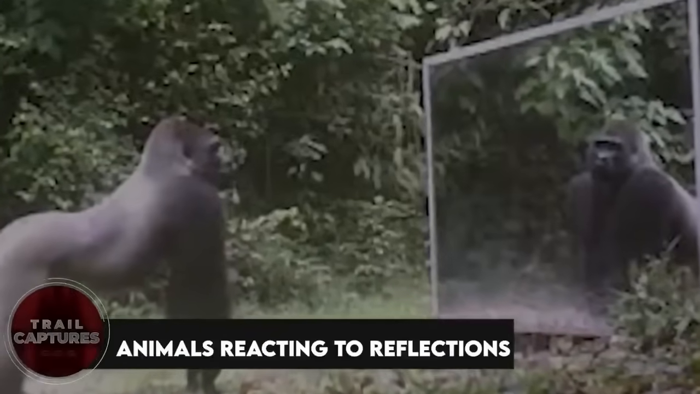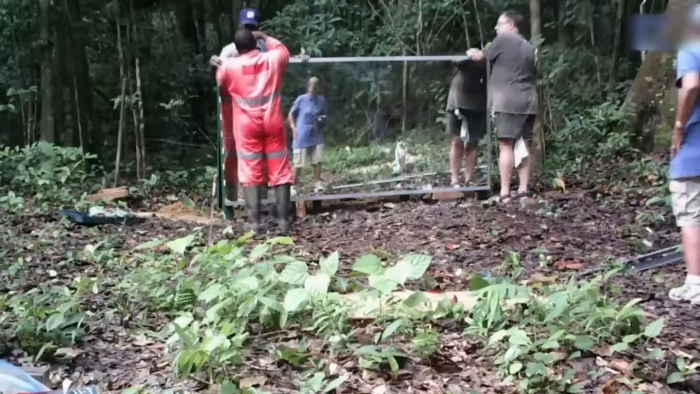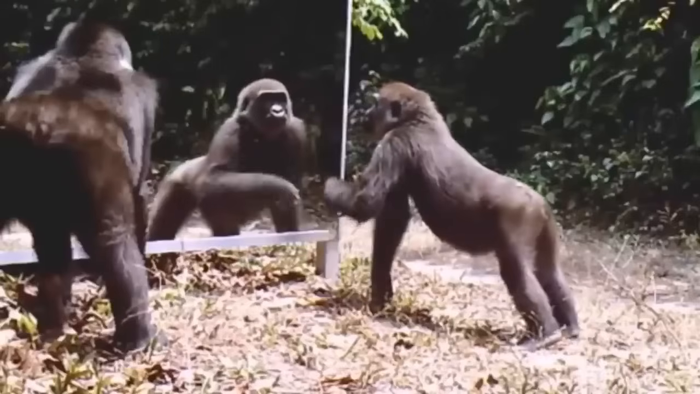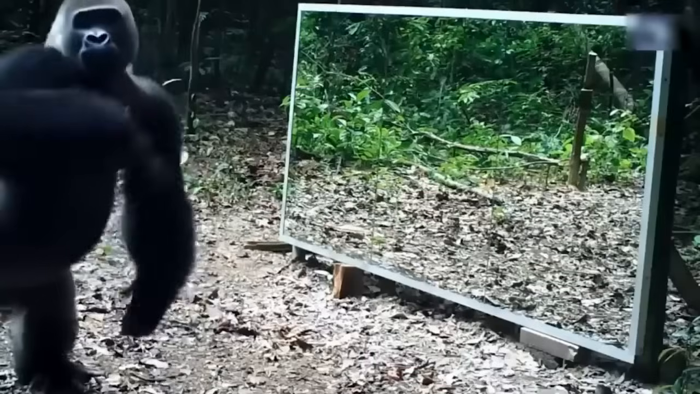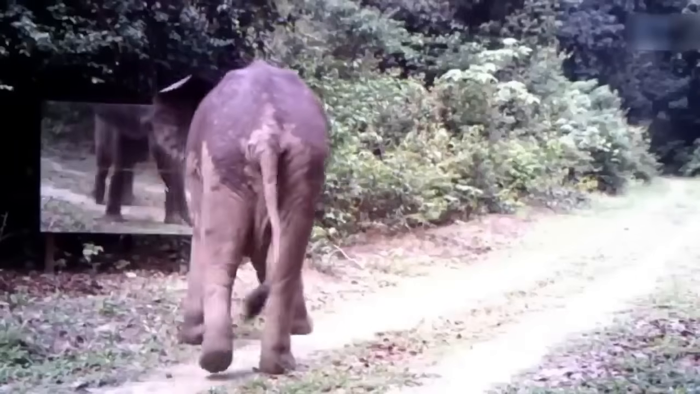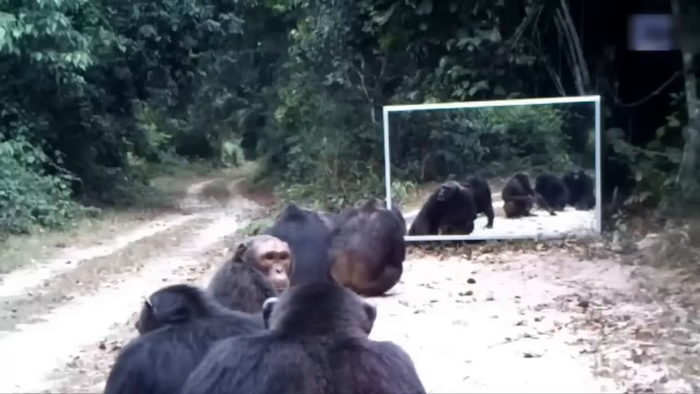Animals reacting to reflections. There was a French photographer who decided to set up a camera and a big mirror in the middle of the jungle. He wanted to see how the animals would react to their own reflections. And guess what? It turned out way crazier than he expected. The leopard couldn't get enough of itself. The gorilla saw it as a chance to have a fight with its own reflection. And the elephant didn't really care much. But the chimpanzees, oh boy, they had a blast checking themselves out while scratching.